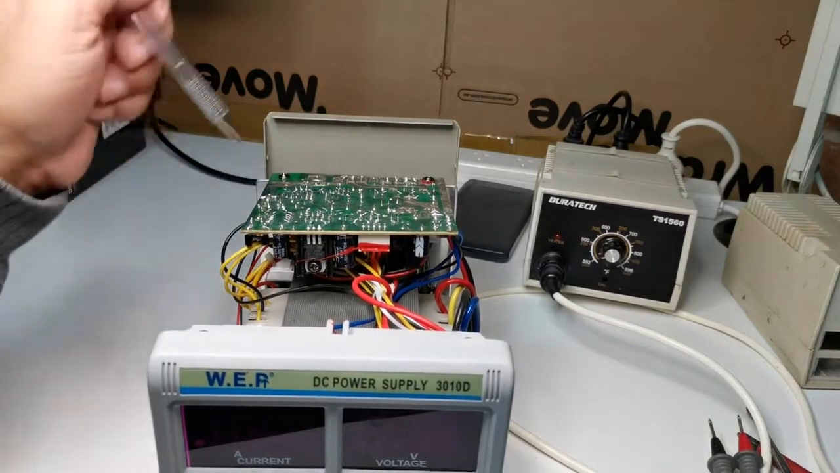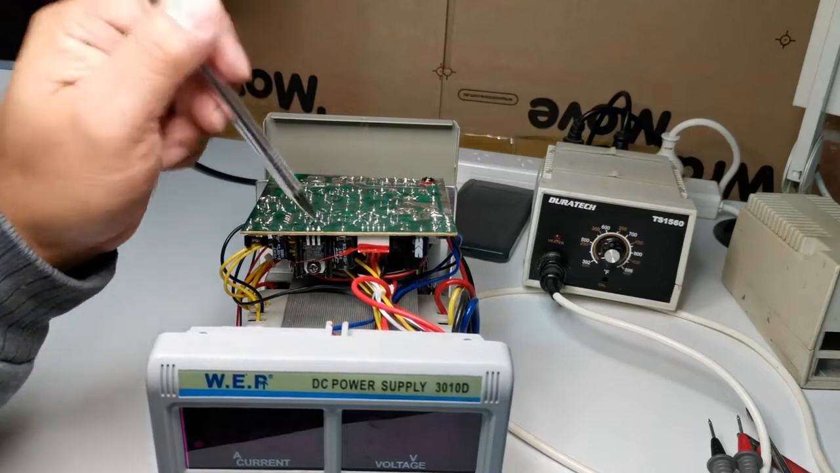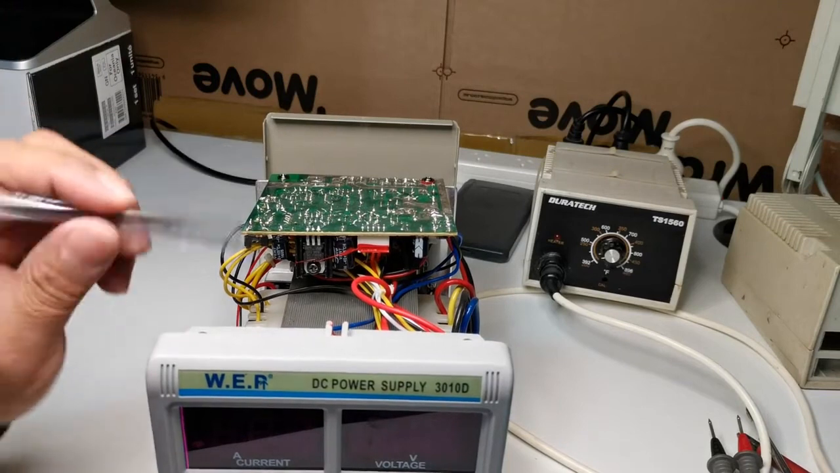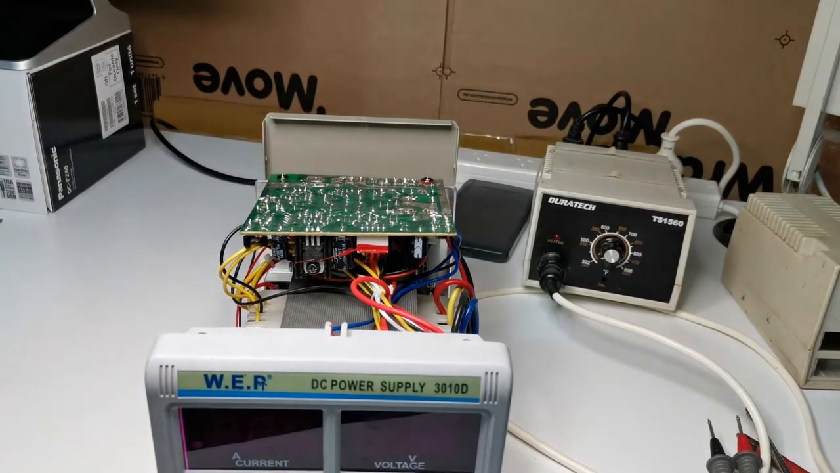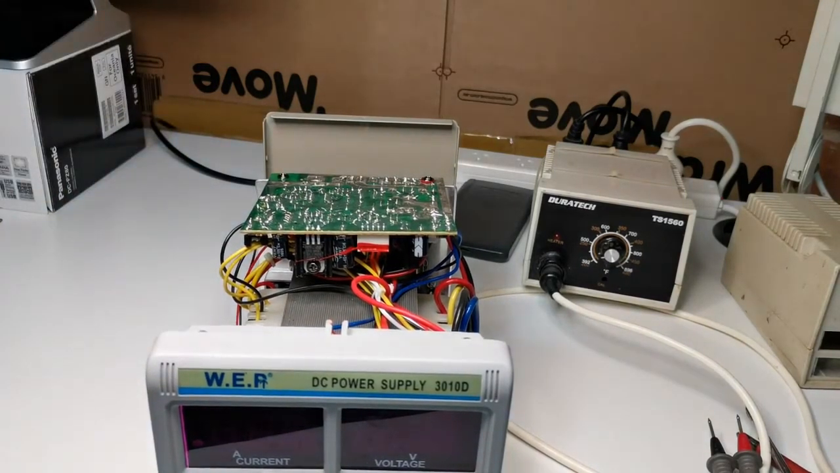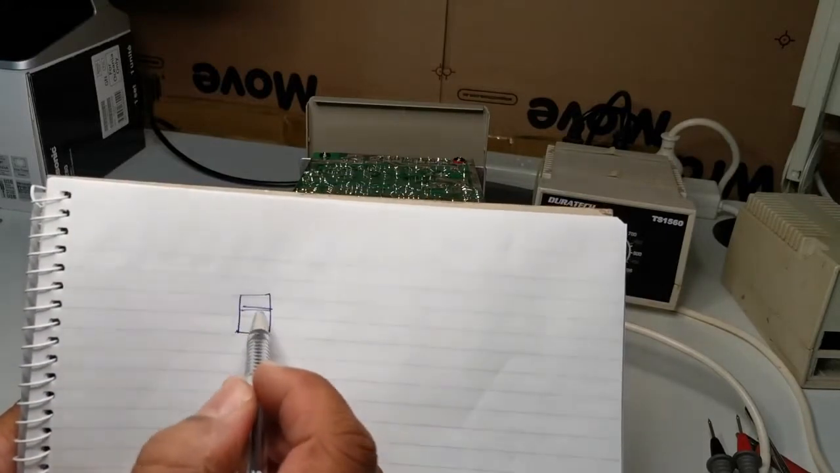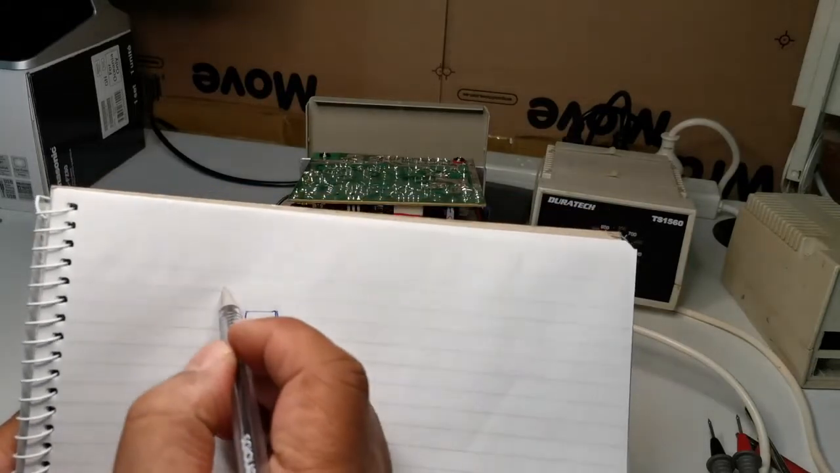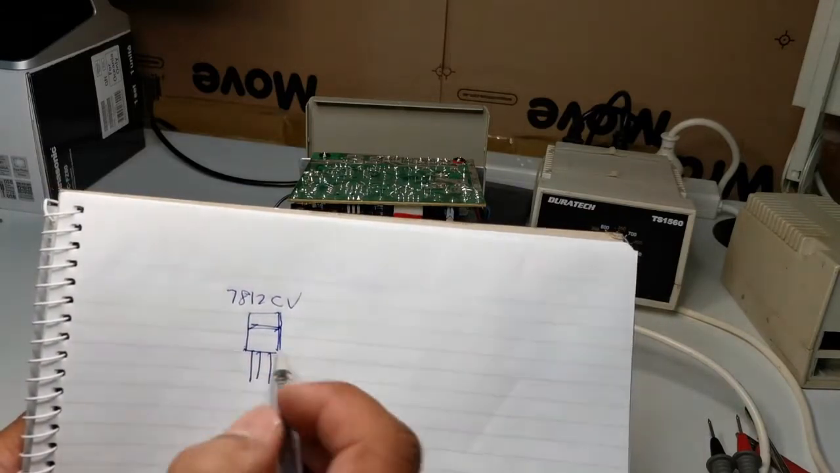So there is another component, or there are other components around this area that are causing this chip to overheat, and we'll have a look at what the chip number is. L7812CV. So obviously it's a 12 volt regulator. So this is the 7812CV, a 12 volt regulator.